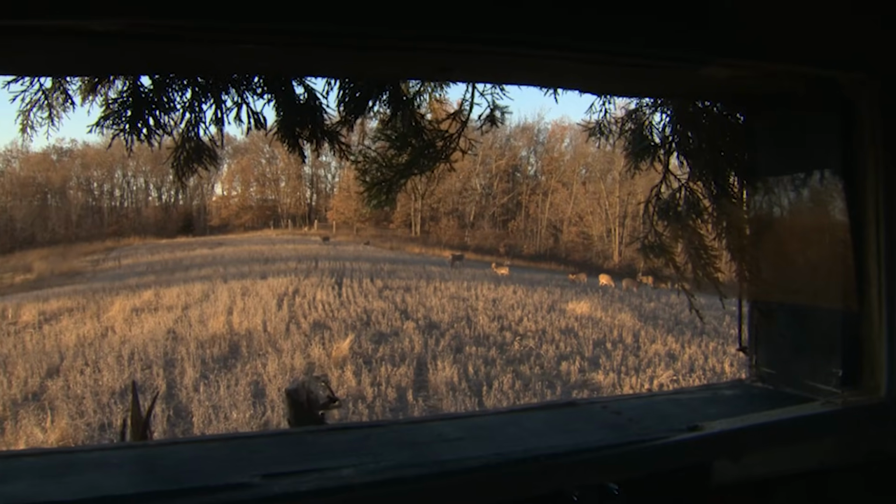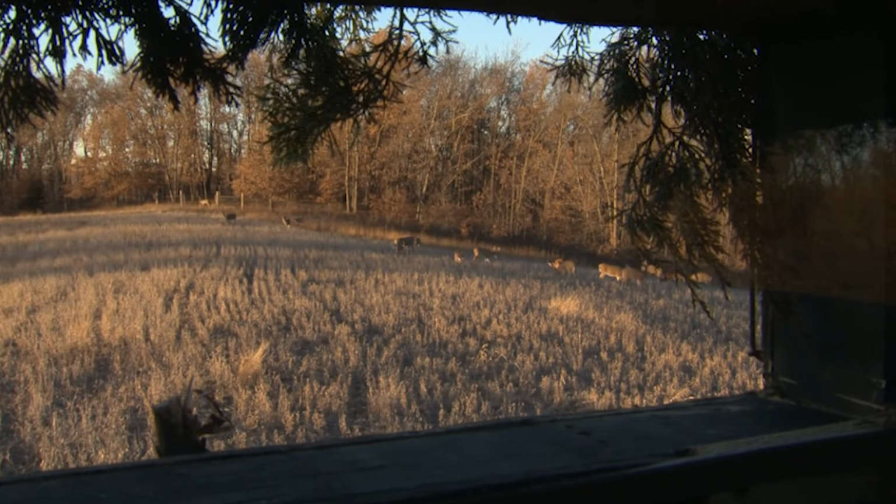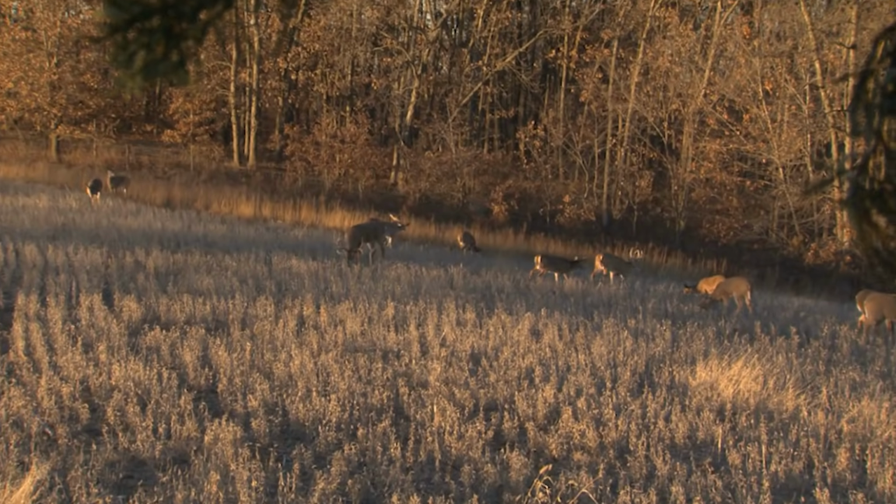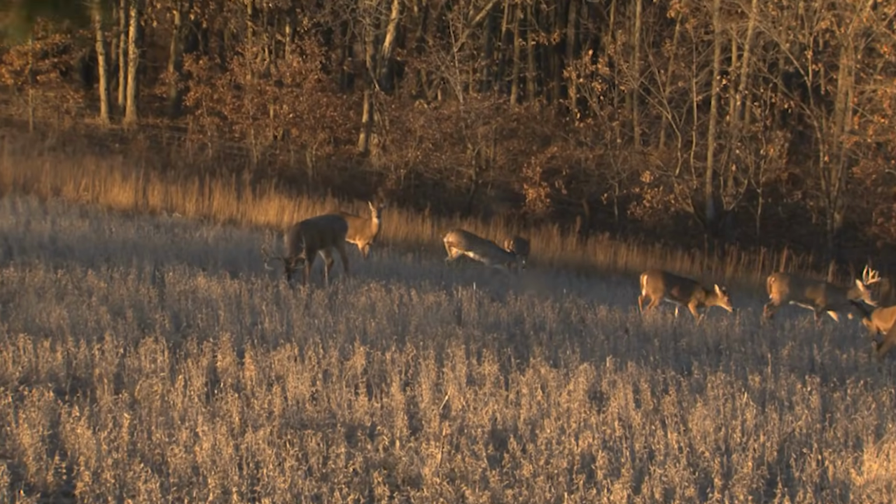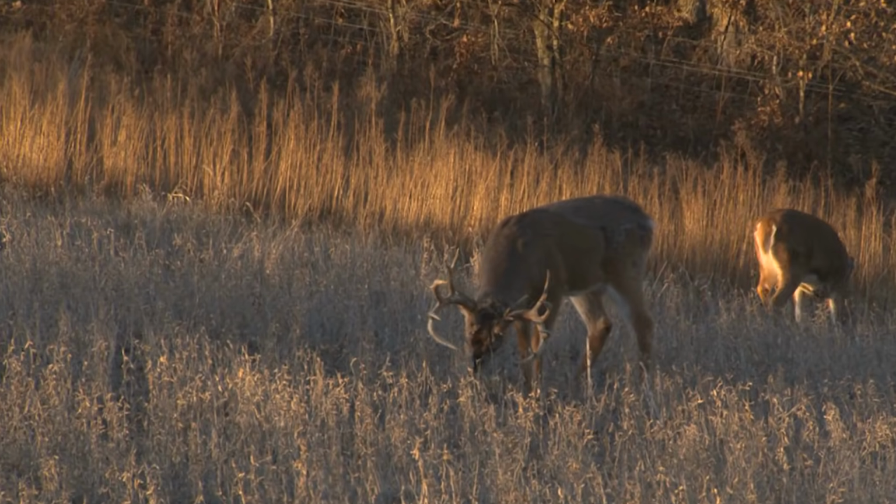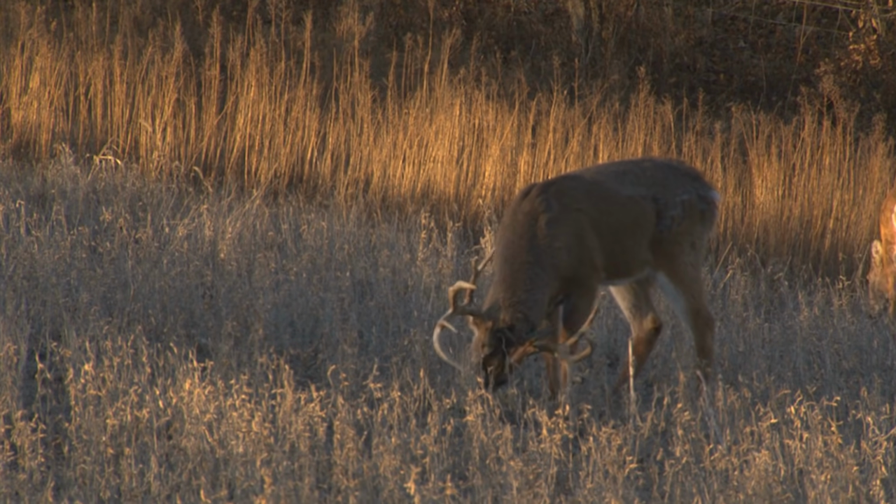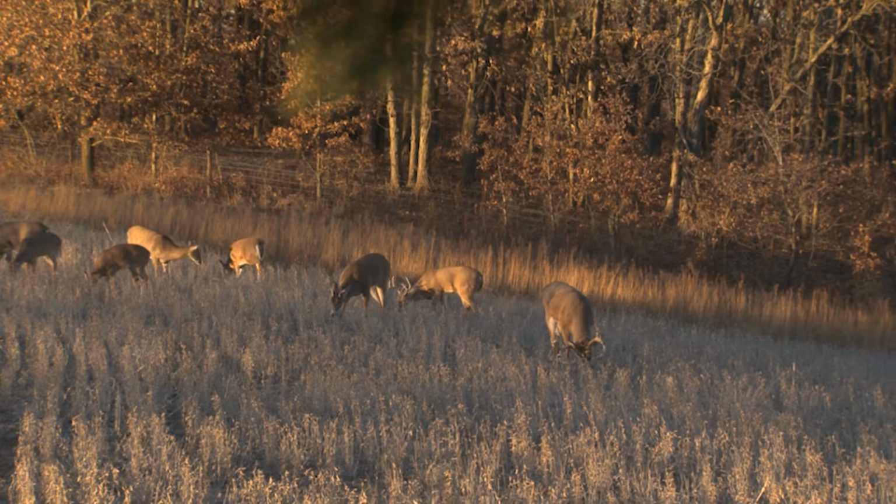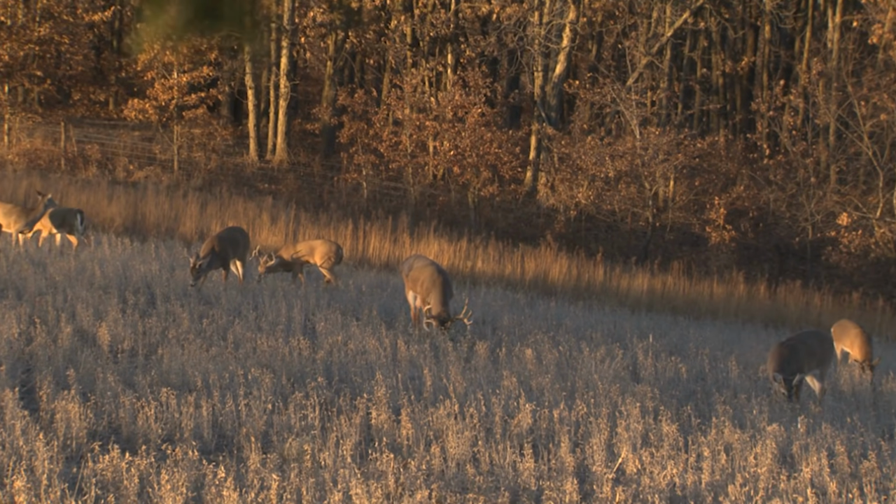I think as you do more and more of this, I want to see how that data changes over time and what you learned, because there are always exceptions to every rule, and it's so hard to come up with a hard and fast assessment of where that line is, because you throw other factors in there, like the amount of hunting pressure, maybe sanctuaries nearby, and you've got a lot of other factors to consider.